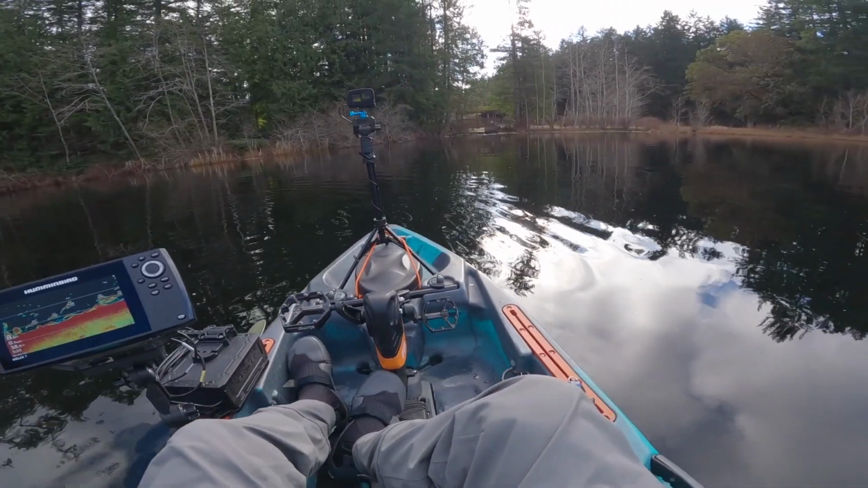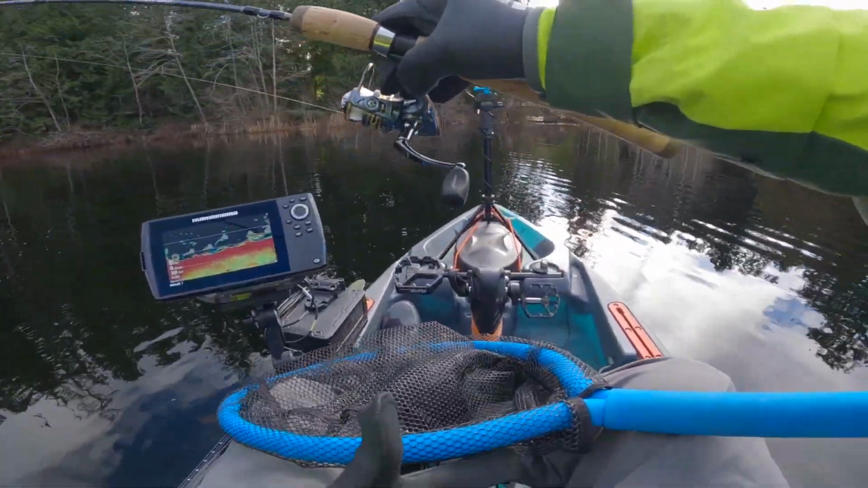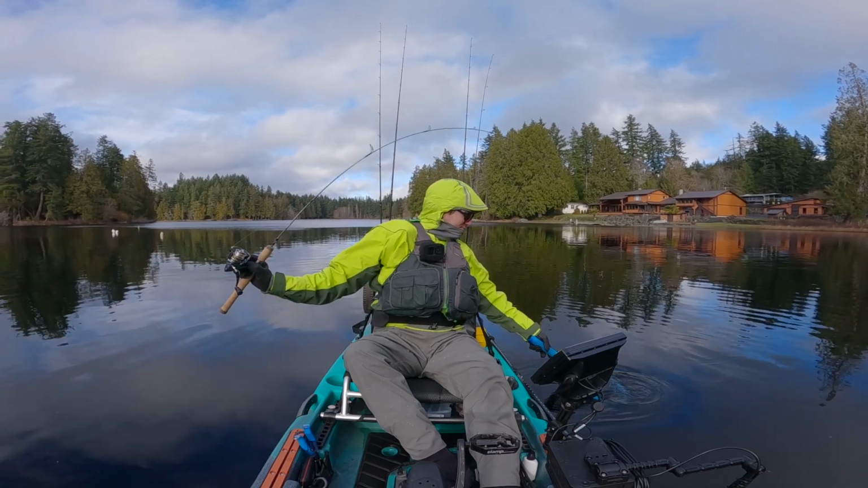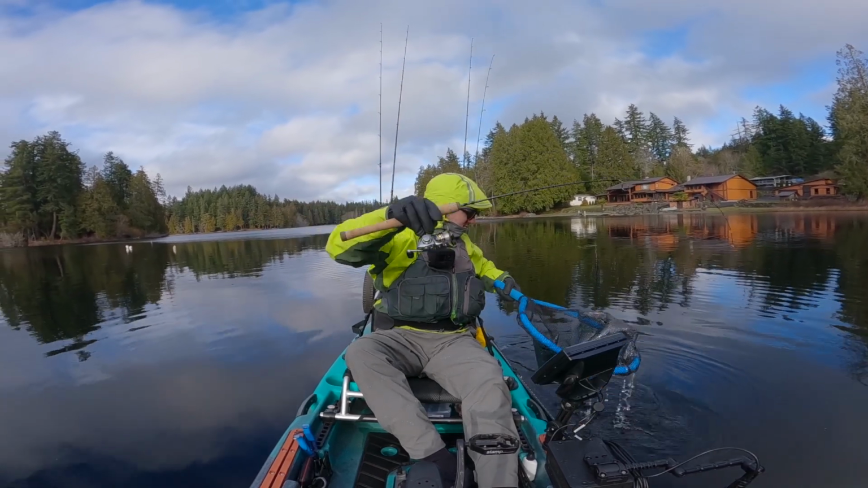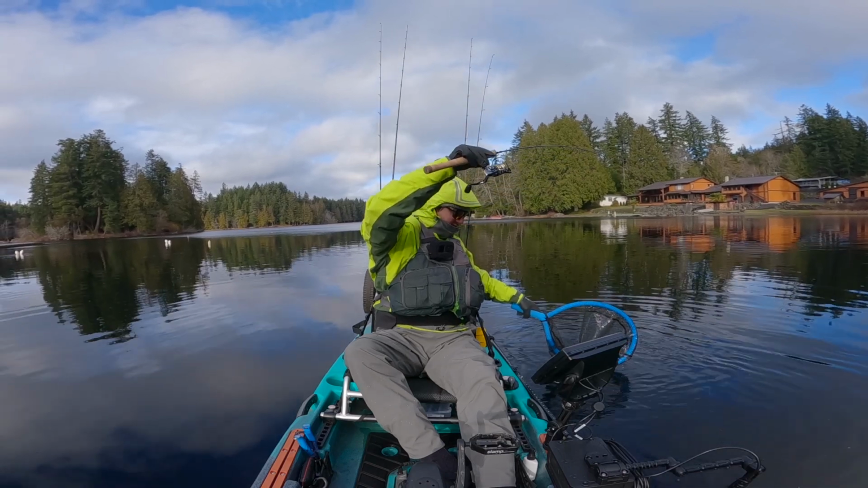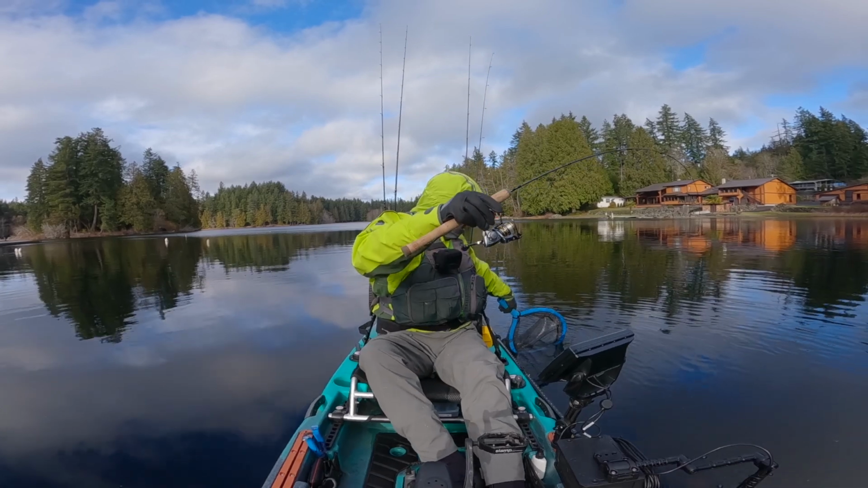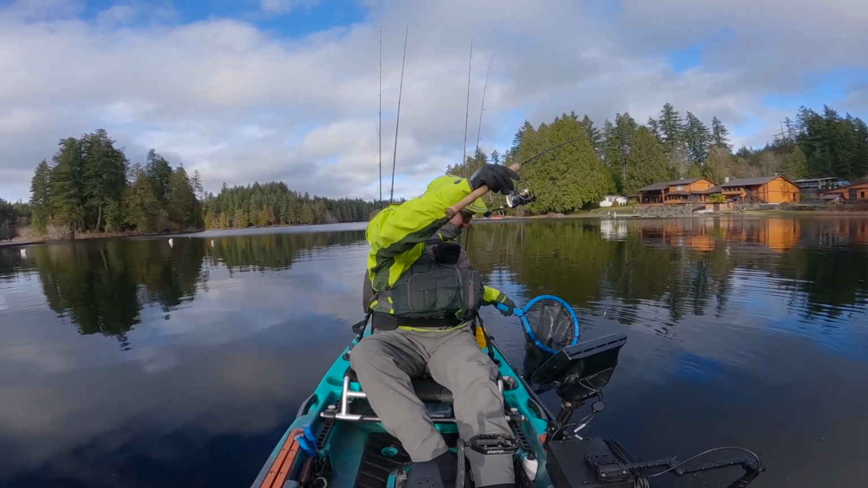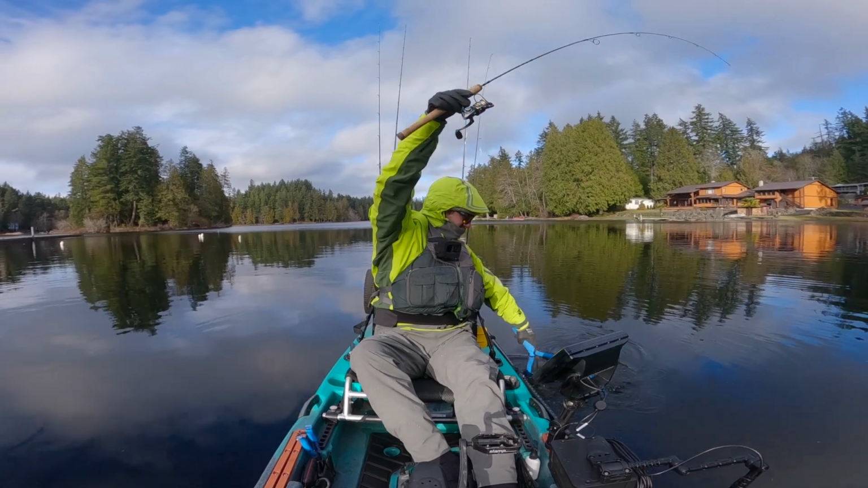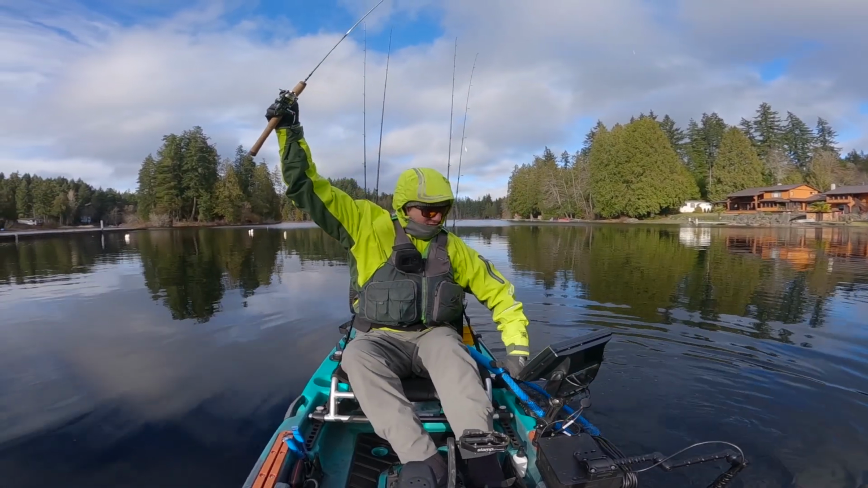This is a really, really big trout. Definitely, I think, might be the biggest I've caught in this lake. Oh, this will be tricky. Got him. Huge trout. Huge trout.